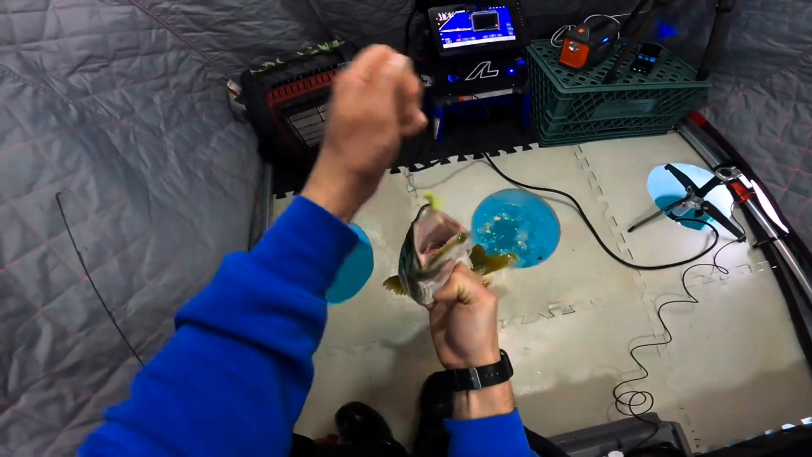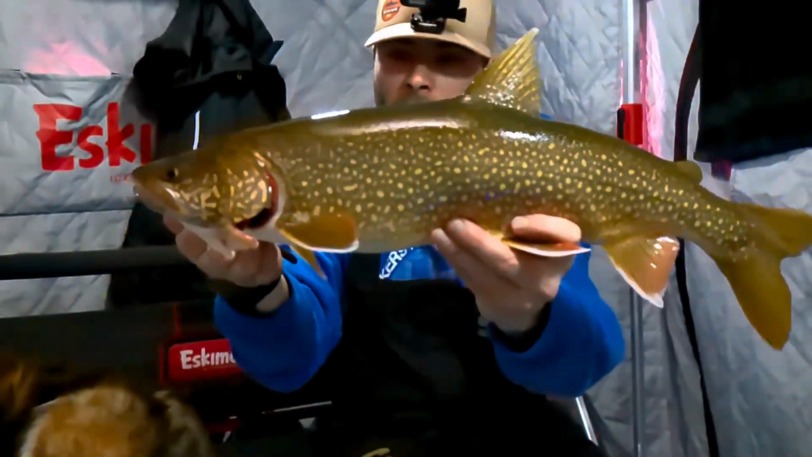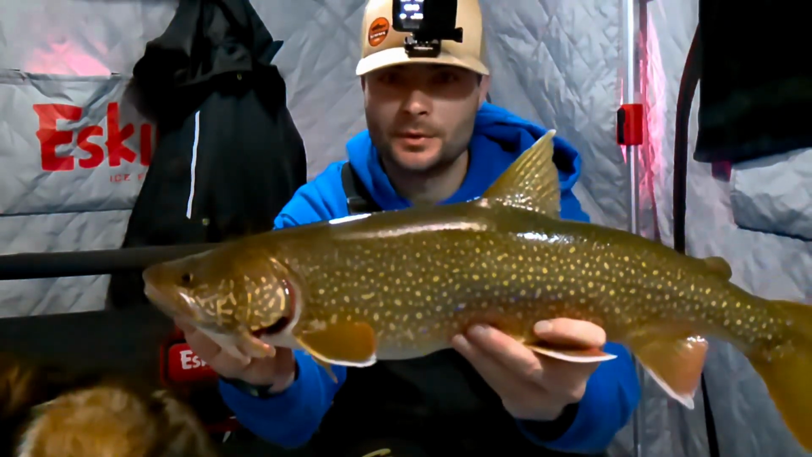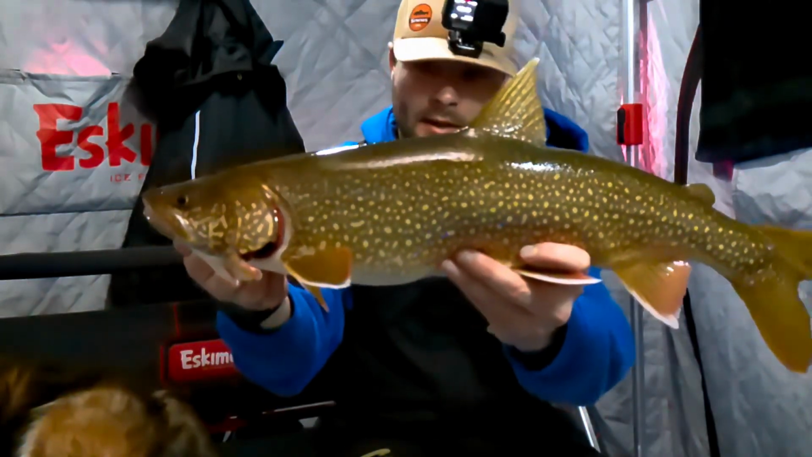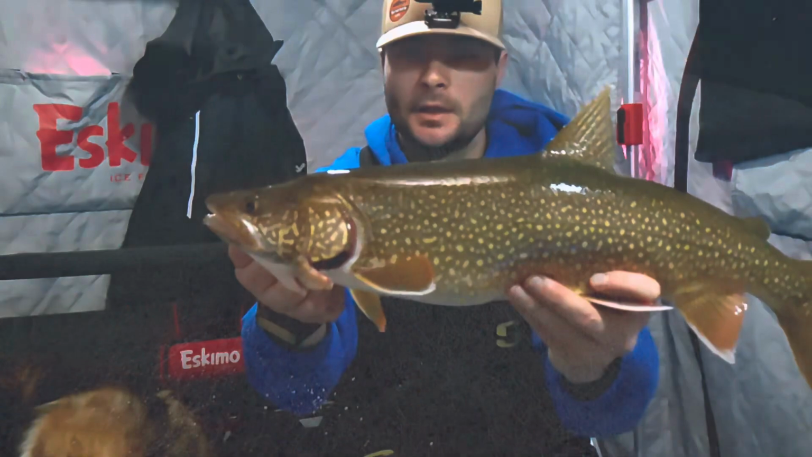That's a nice colored one. We're in a Laker hole, I think, here. Nice colored one. He circled and circled on that underwater camera. That was some pretty cool footage. So yeah, another Lake Trout. And nice kind of orange fins on him. But yeah, we're going to get him back.